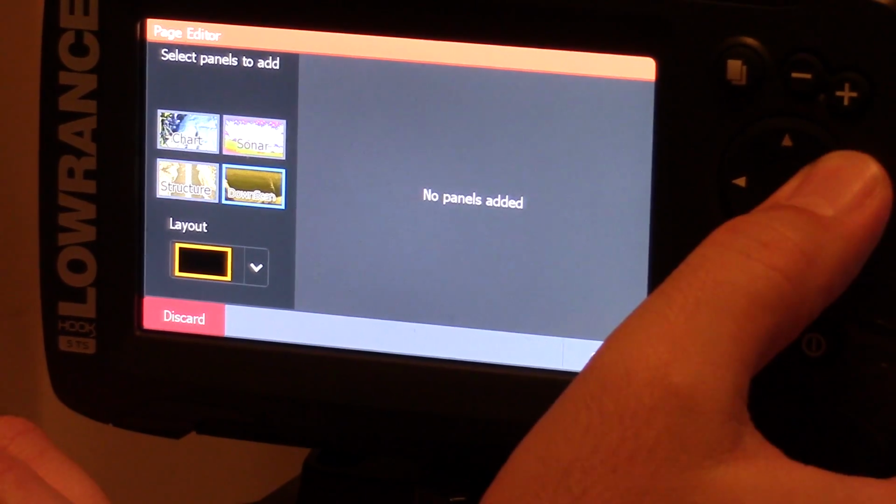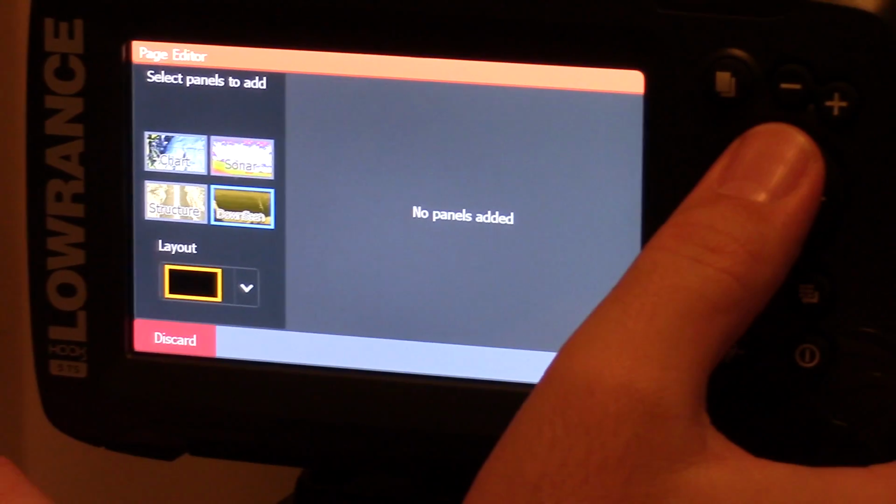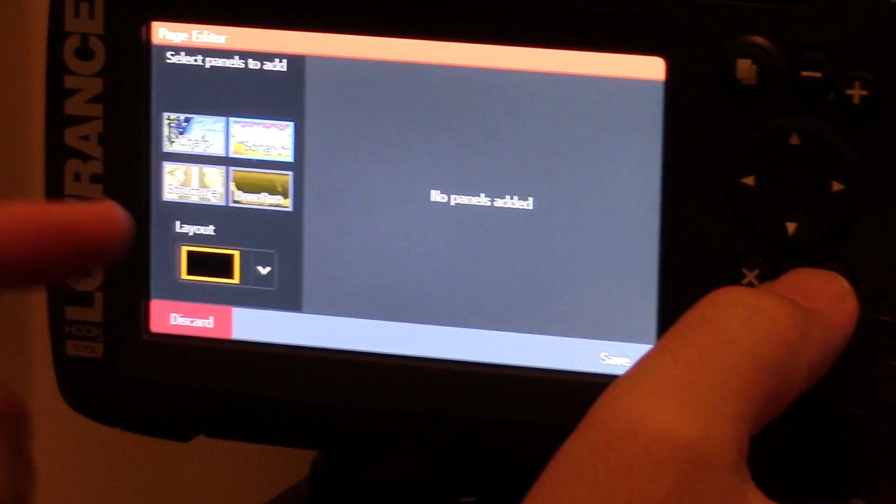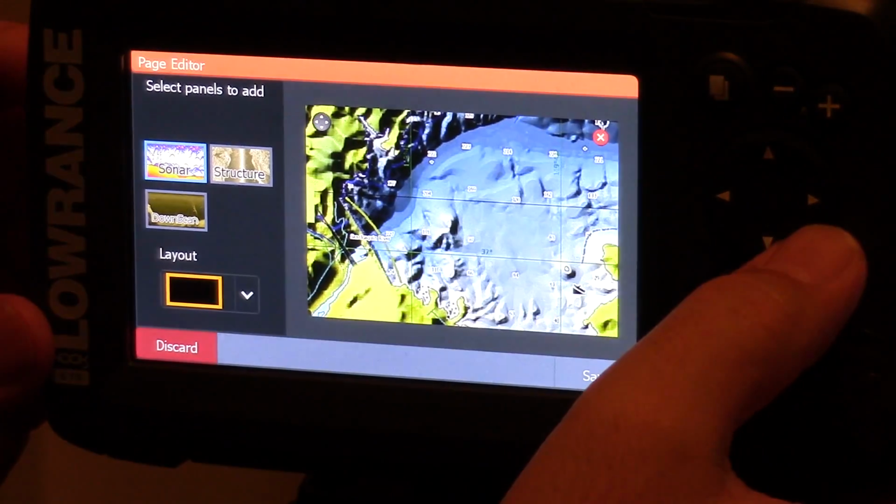And I'm surprised Lowrance doesn't shoot videos like this. And why am I doing it? I have no clue. I guess no one else is doing it. So I'm gonna show you how to do it myself. So if you want, let's say, your chart, and down scan. I don't know.